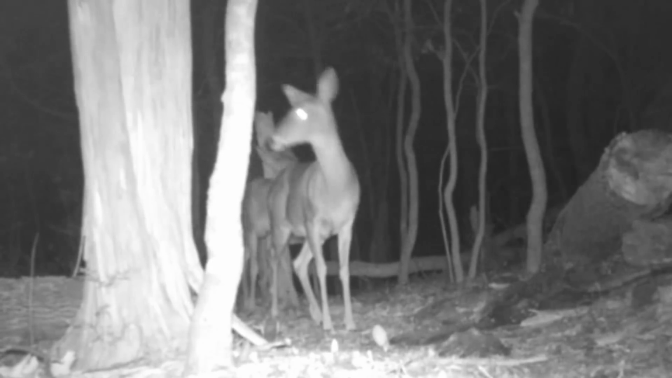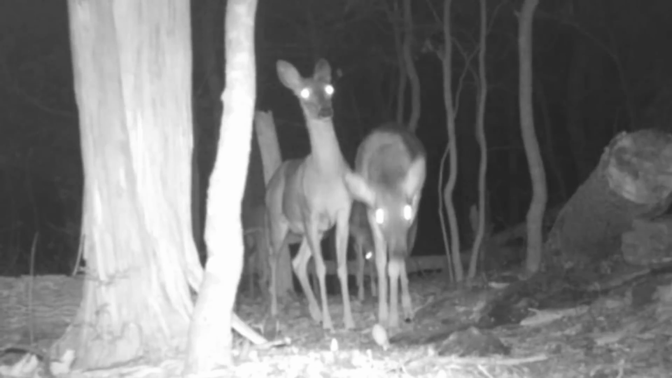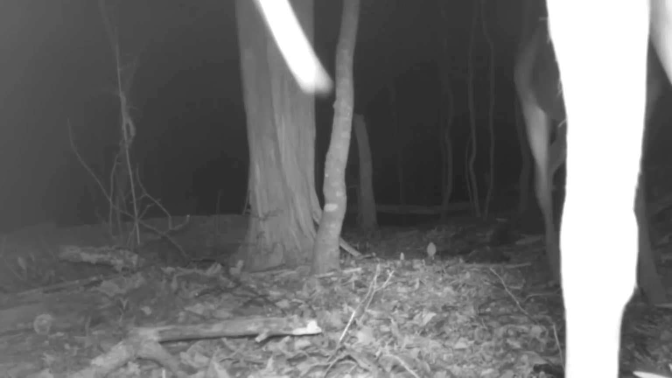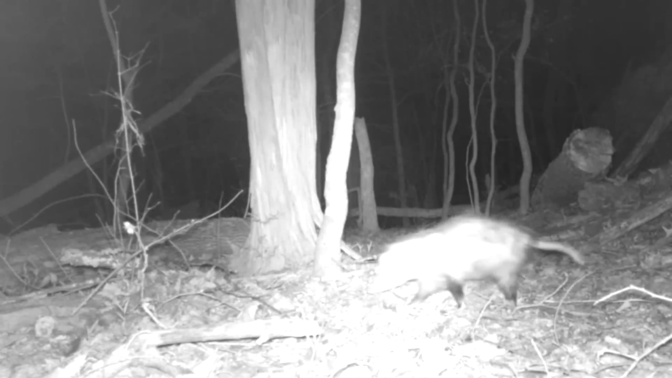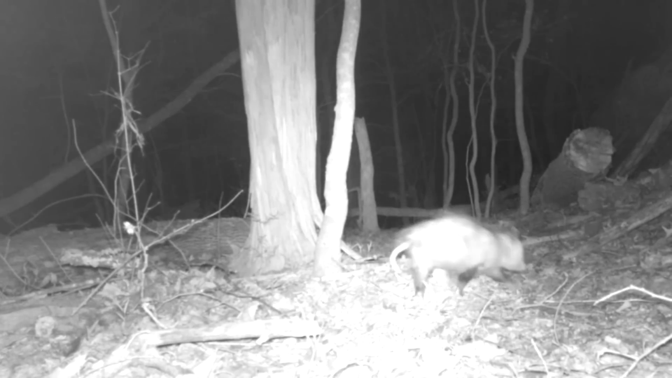And up on the ridge trail, them deer, how nervous they are. They must sense a coyote somewhere. They come and go on these ridges, day or night. And that's little Willie, or one of his friends, moving on through.